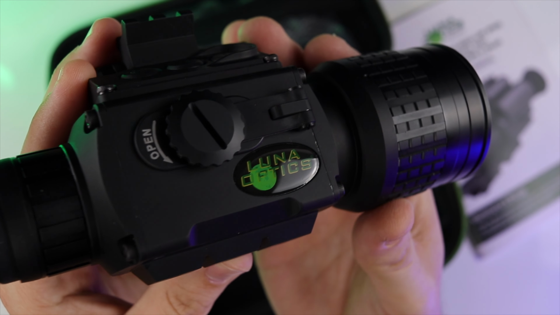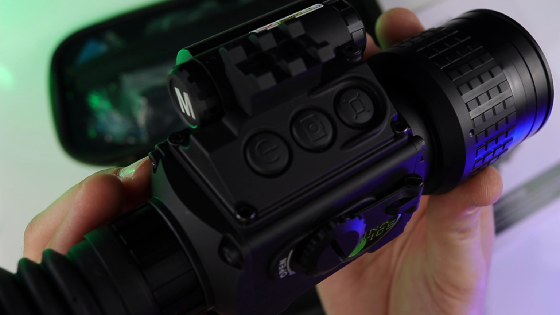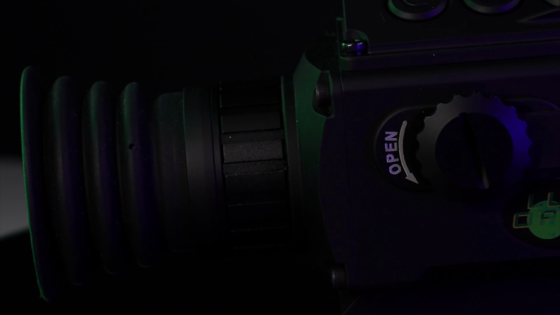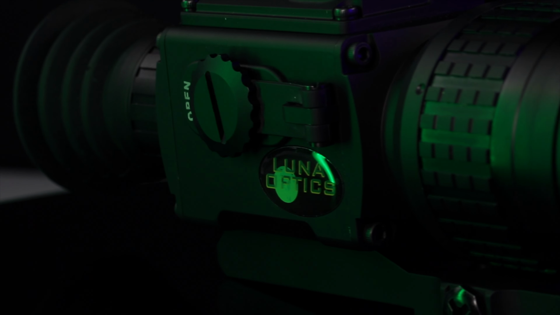This is the Luna Optics LN-G3-RS50 LRF, a digital night vision and daytime rifle scope that basically gives you a cheat mode when it comes to zeroing at various distances. More on that after this.